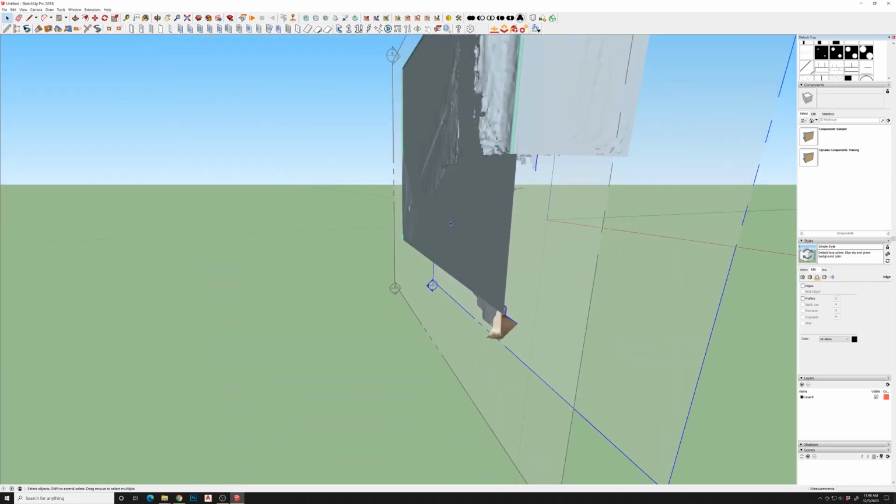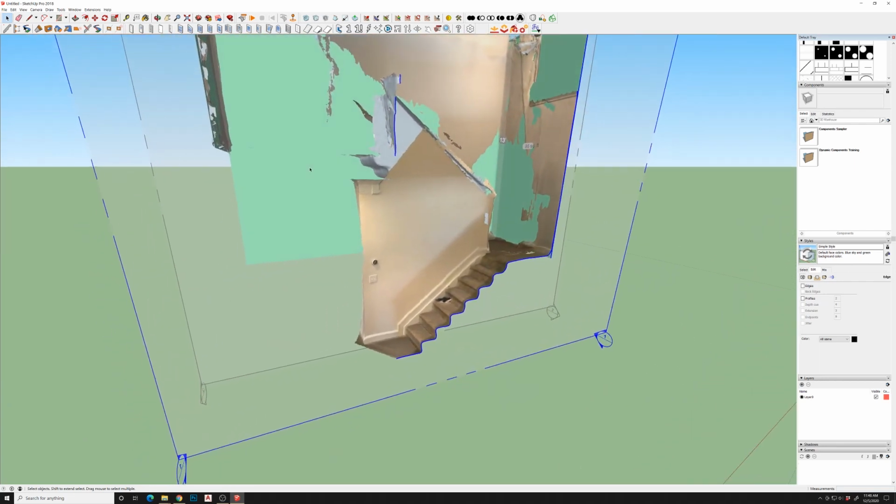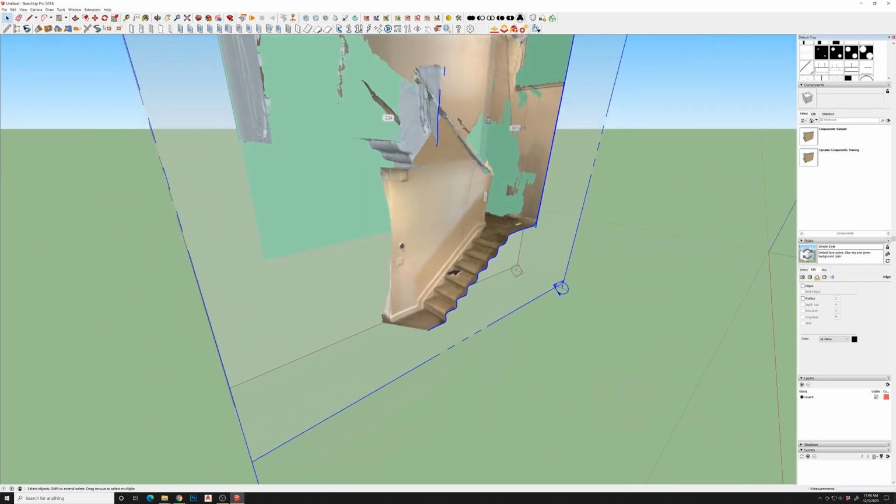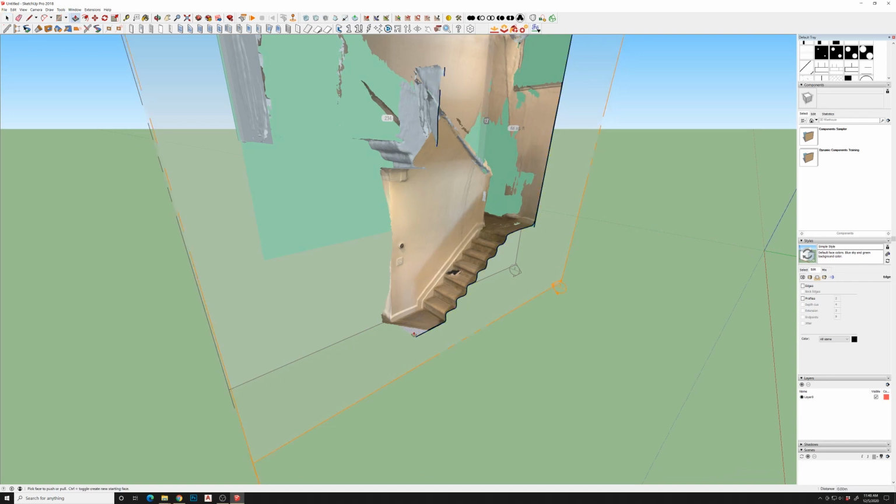So let's take this actually and see if we can get a measurement. The way I would normally do this, just to do it quick, is I would create a box like this, and then I would just extrude this box up until it hits the mesh.